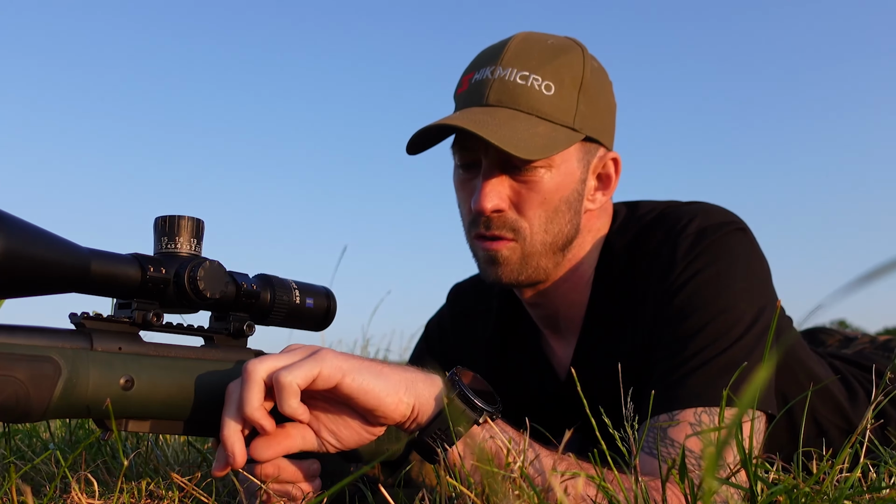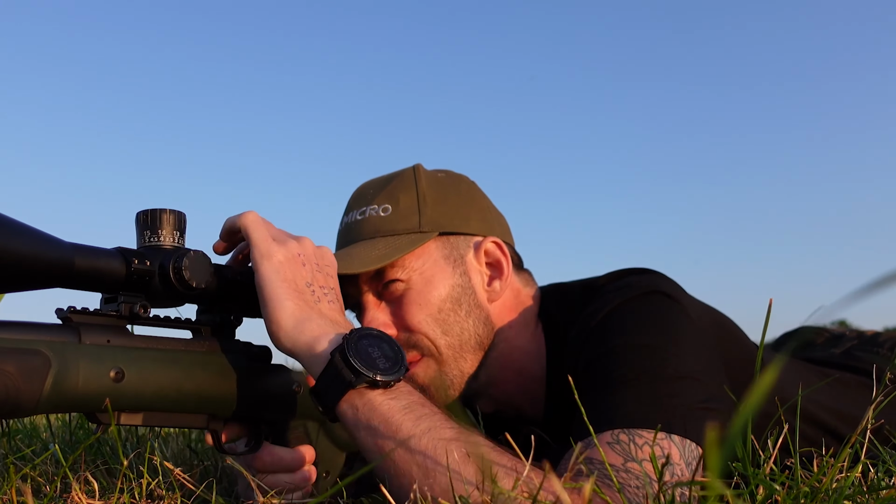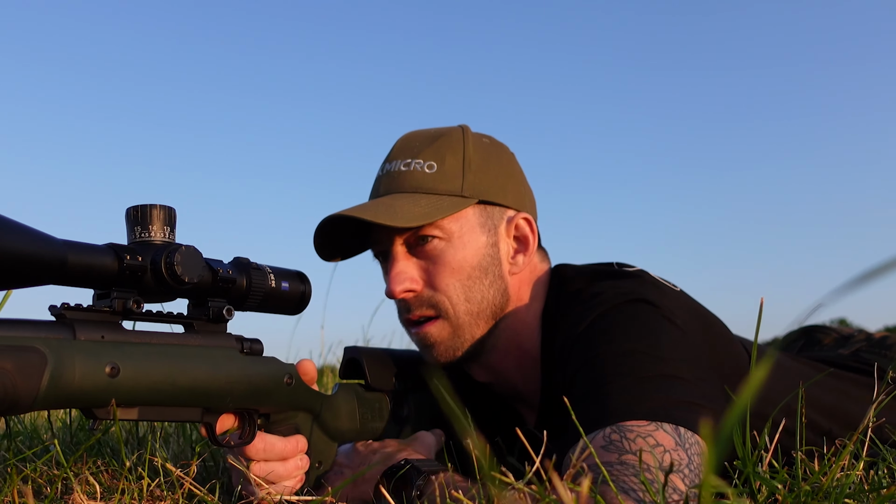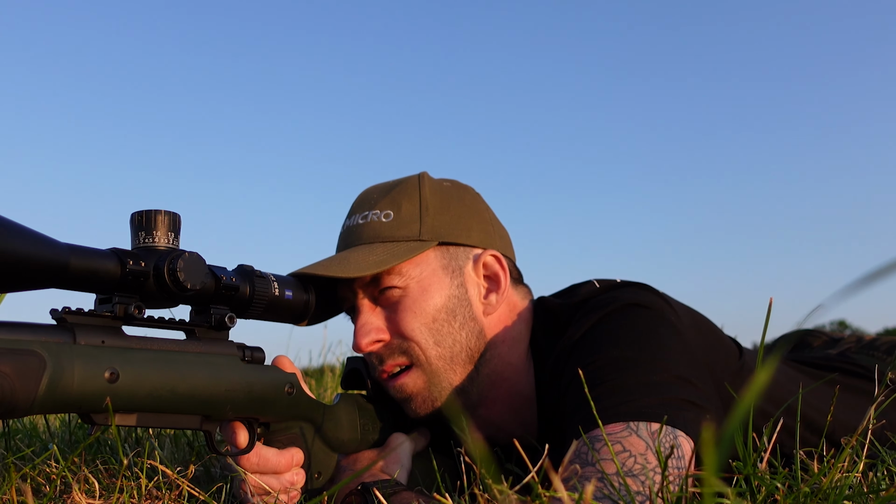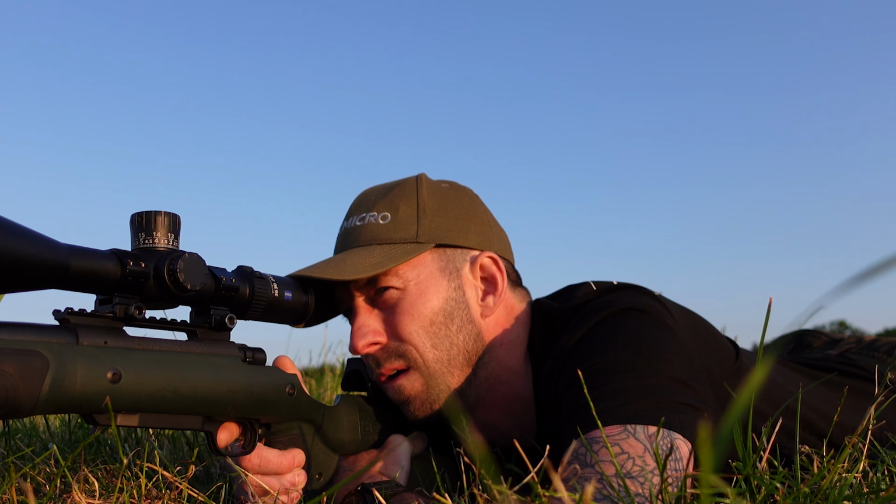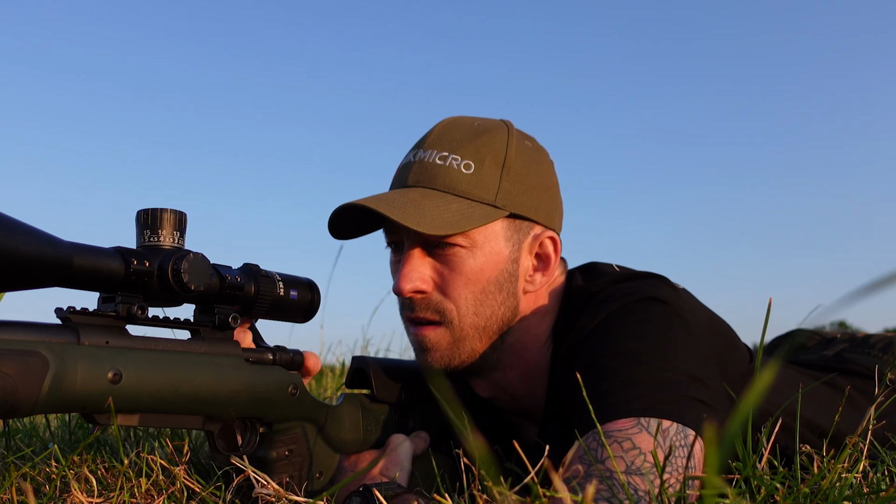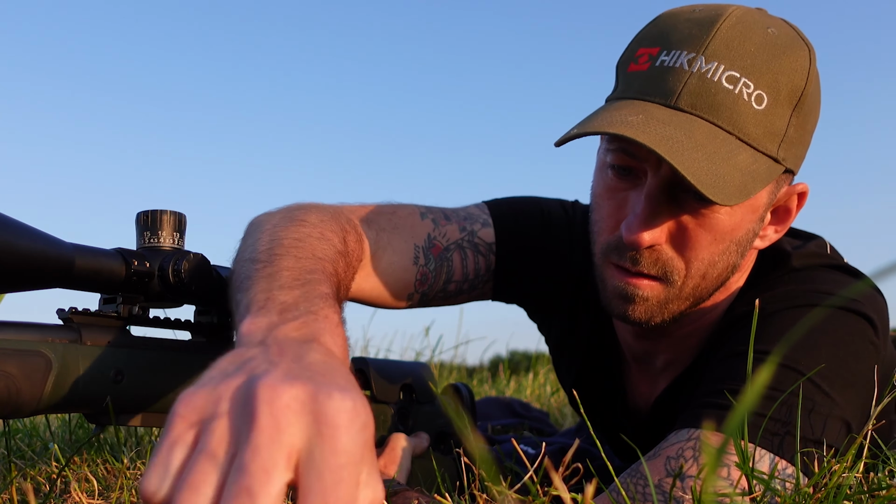Right, first target then. 248 calling for 0.5 that I've dialed on. Just going to set that up now. Got the drone down there. Going for it. Going to take that shot. Miss.